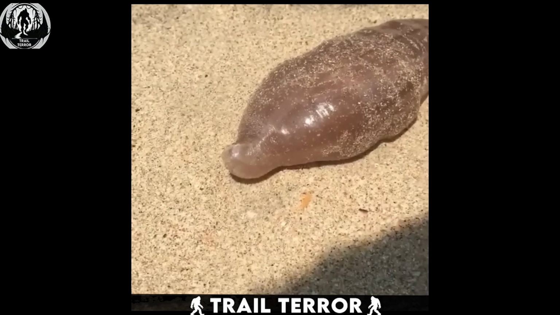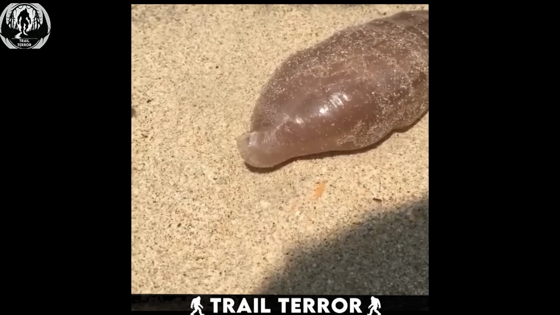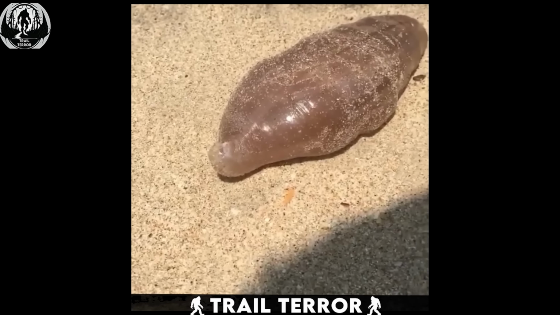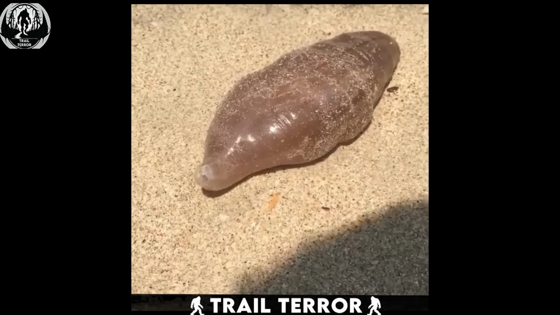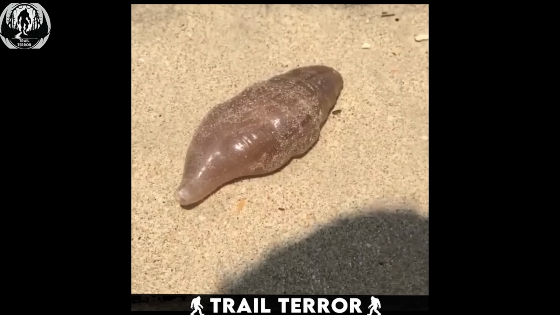Despite its harmless appearance, it's essential to remember that looks can be deceiving. Creatures that appear harmless often pose the most significant threat. Therefore, it's wise to exercise caution and refrain from approaching such creatures without further research.